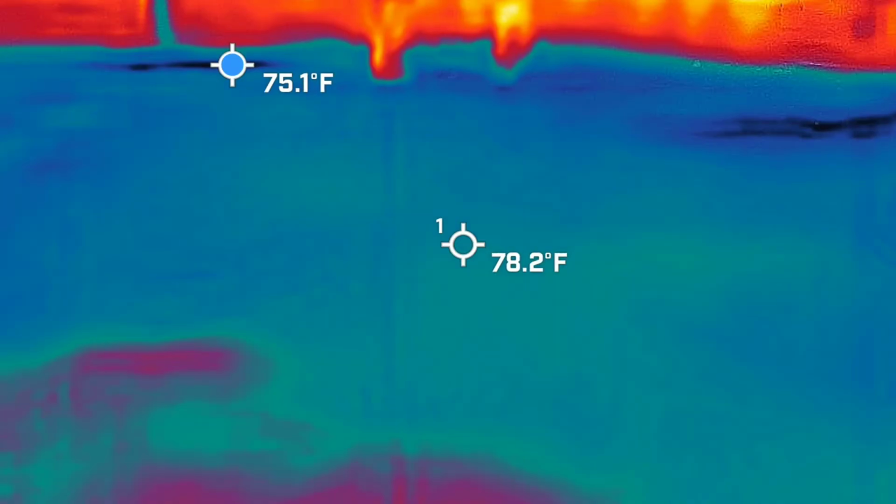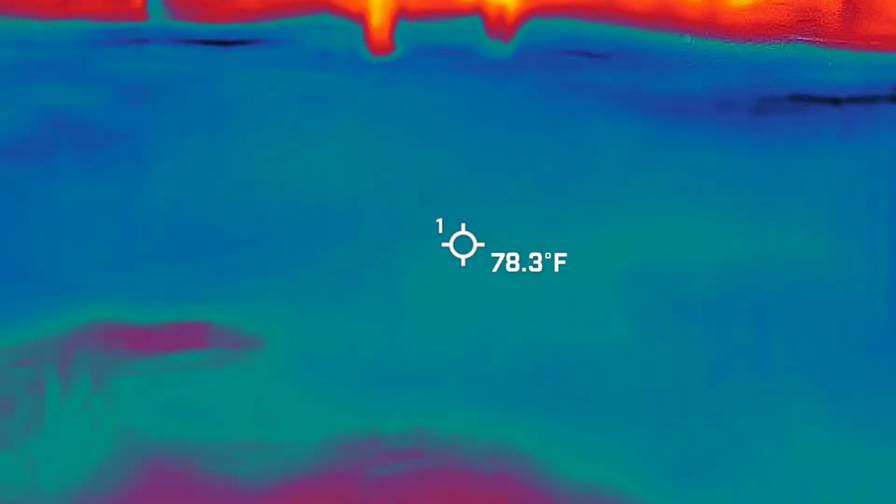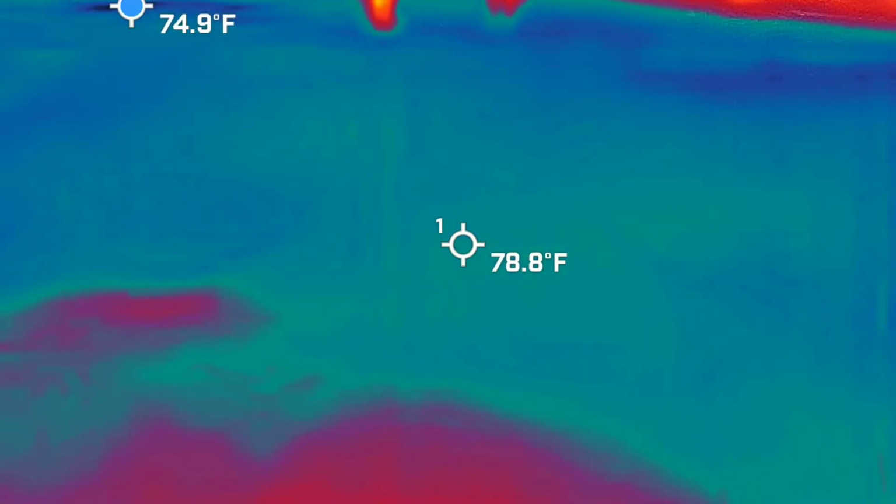Gotcha. So I'm looking literally for a blue anomaly to go across that heated wall. Okay. And the cement is going to hang on to the day's sun. So that's why it's warmer. The mud is going to be much cooler because it has water in it. Okay. Kind of getting my point.